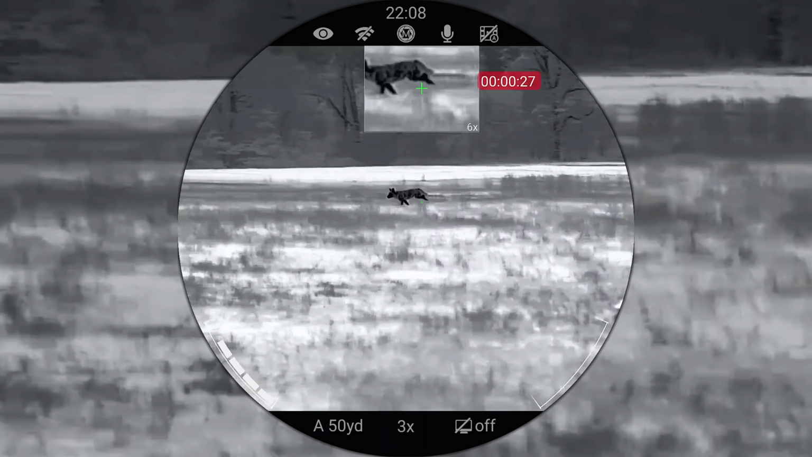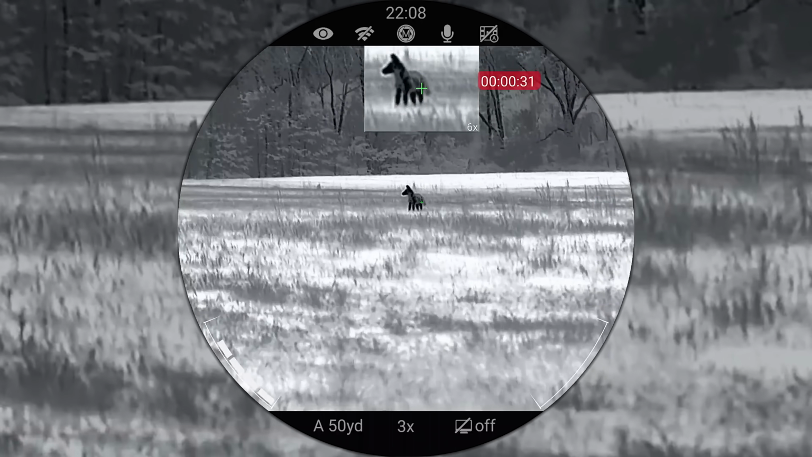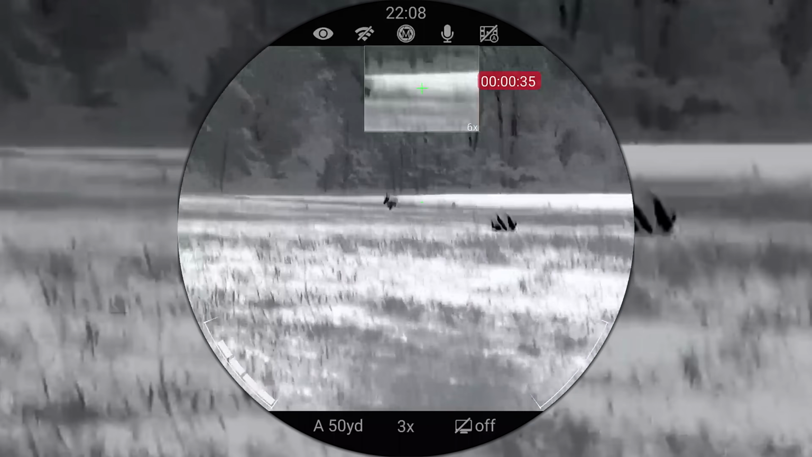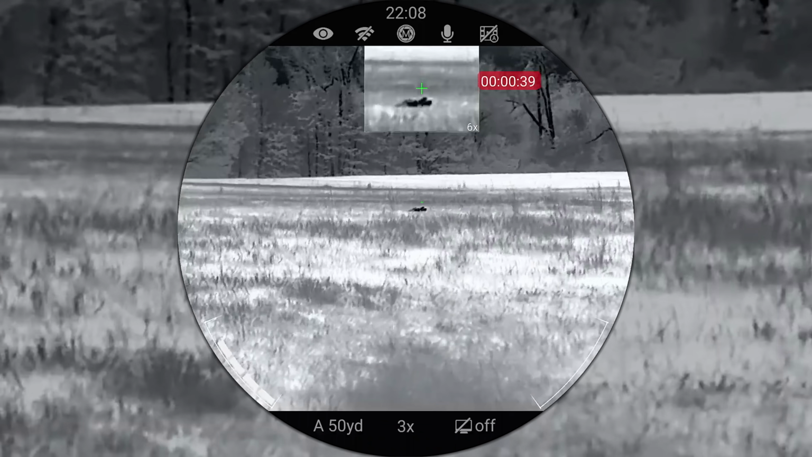So I panned back behind them, and the one that stopped was right there, not too far from the caller. Stopped just for a split second. It was going to take off running again. Got it, went down right away. I was glad that happened, but I did not think that was going to be the coyote that we were trying to get.